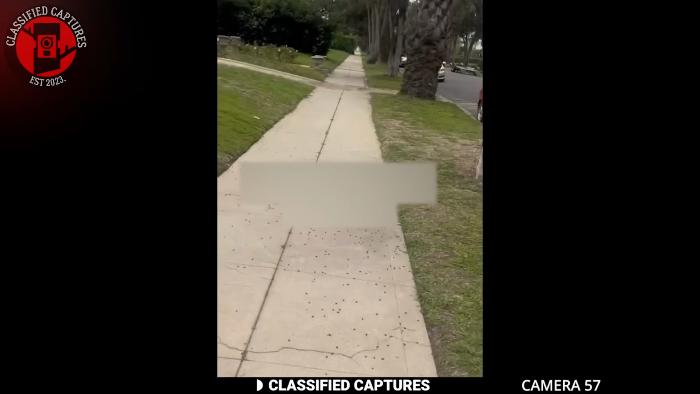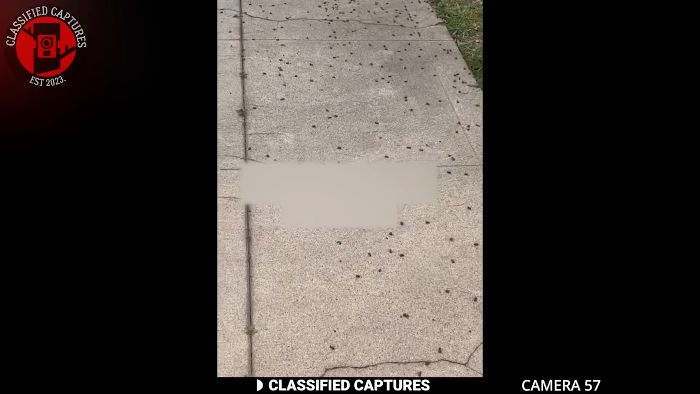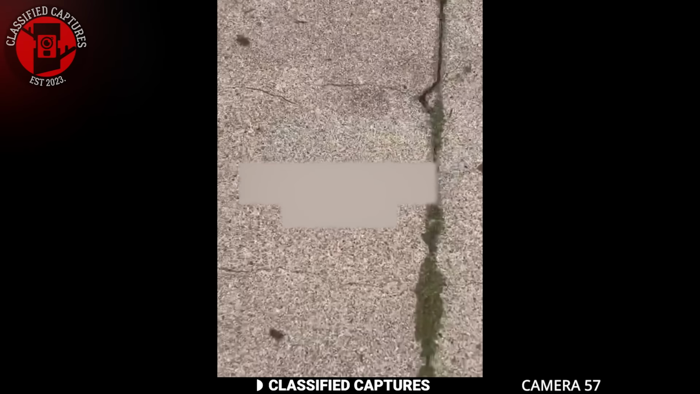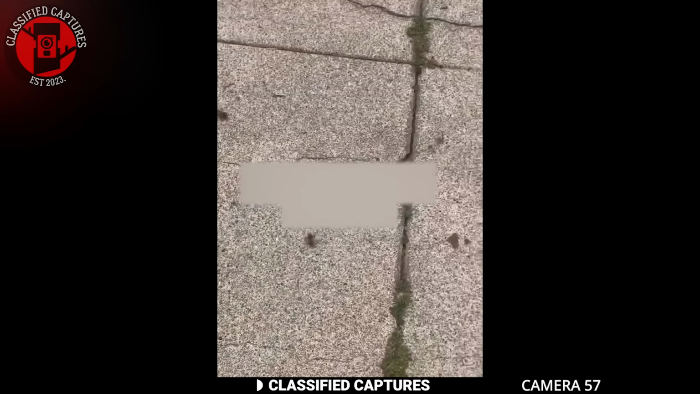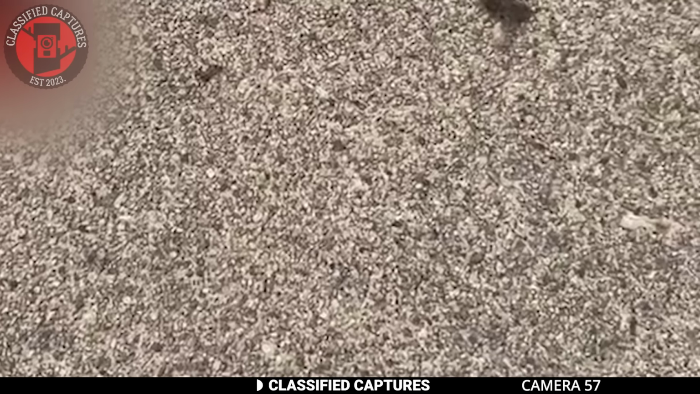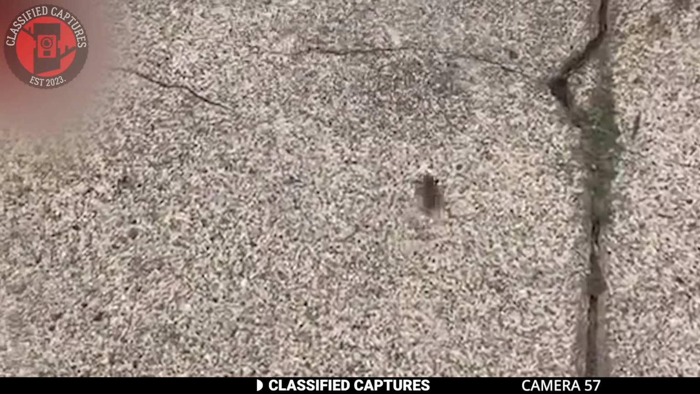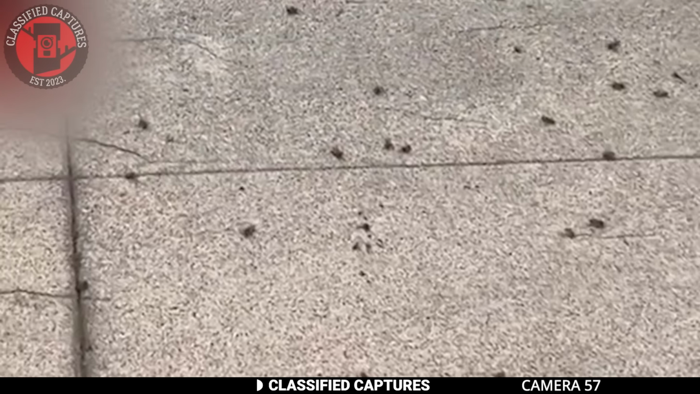To unravel the mystery, we can explore different factors. One possibility is that the bees were affected by a pesticide or chemical substance in the environment, leading to their disorientation or death. Another factor to consider is adverse weather conditions such as extreme temperatures or sudden changes in atmospheric pressure, which could impact the behavior and well-being of the bees.